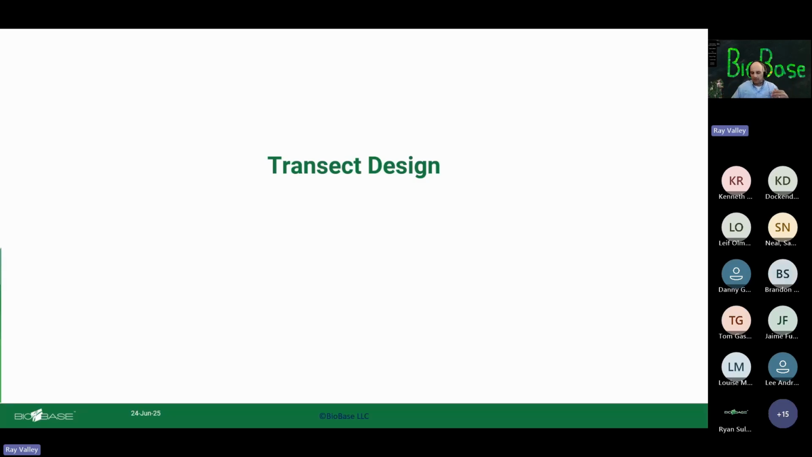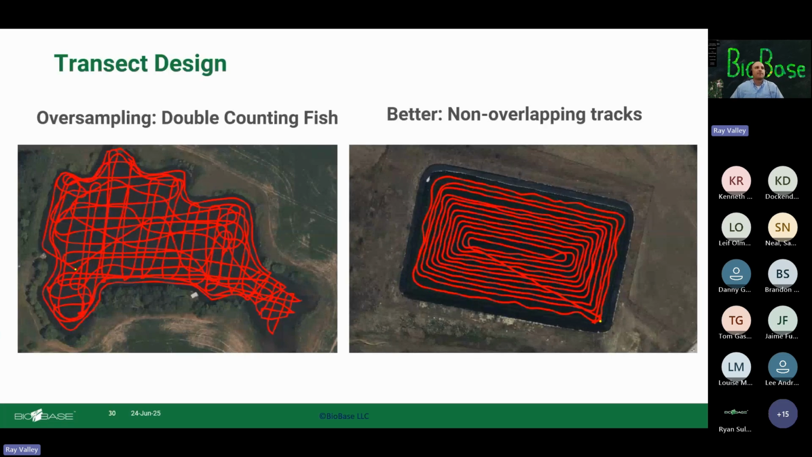Fish are moving around, they swim, and so, could we use the same design? And maybe we can. The only thing that I probably wouldn't recommend though is something like this. I'd call this a plate of spaghetti, where you're going all over the place. I understand the intent is, let's say it's a very complex bottom topography, and you want to cover it really well to get an understanding of the bottom structure. The hard thing is when you do that with fish, you're double, triple counting fish.